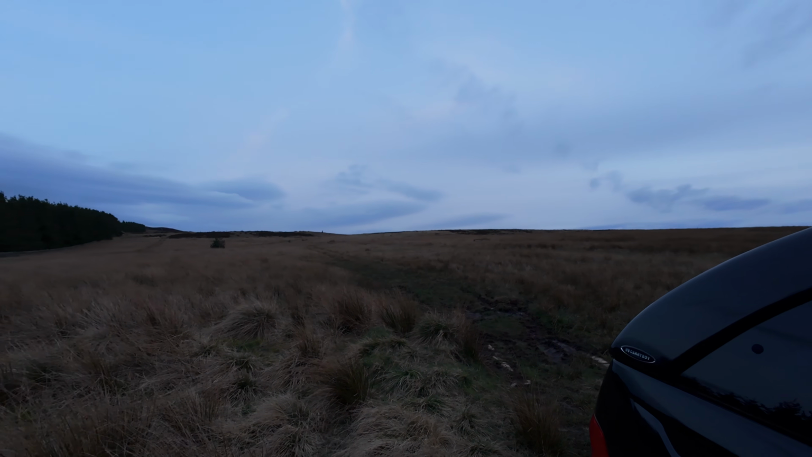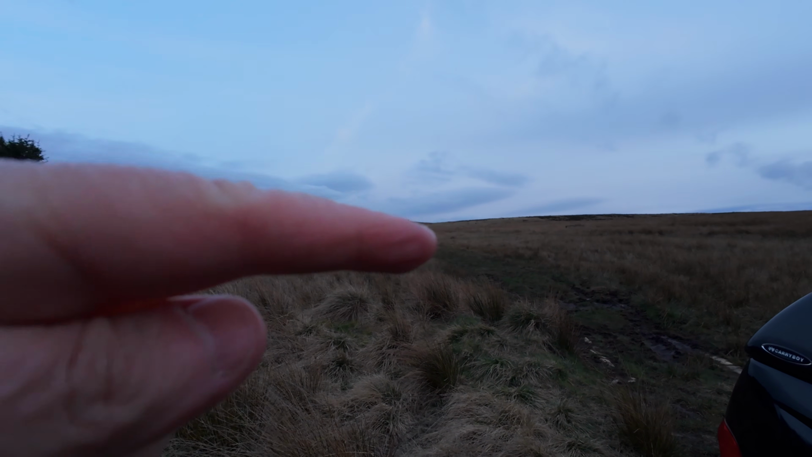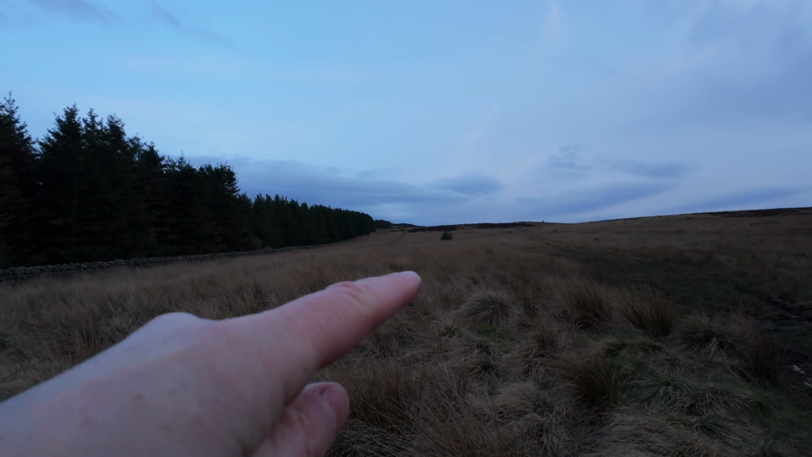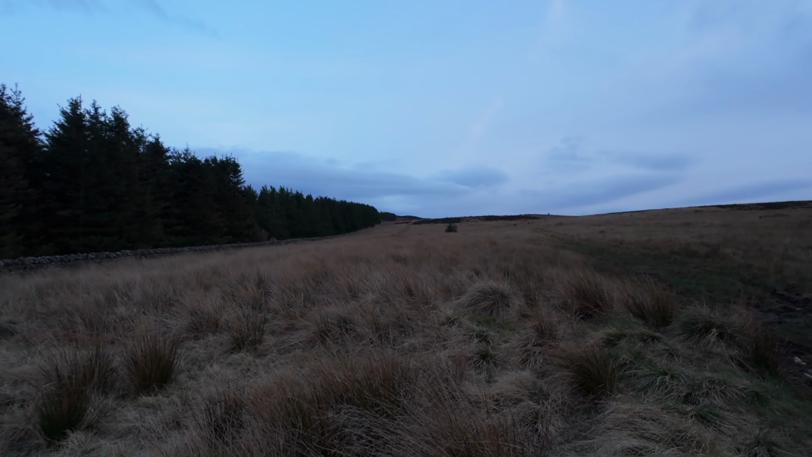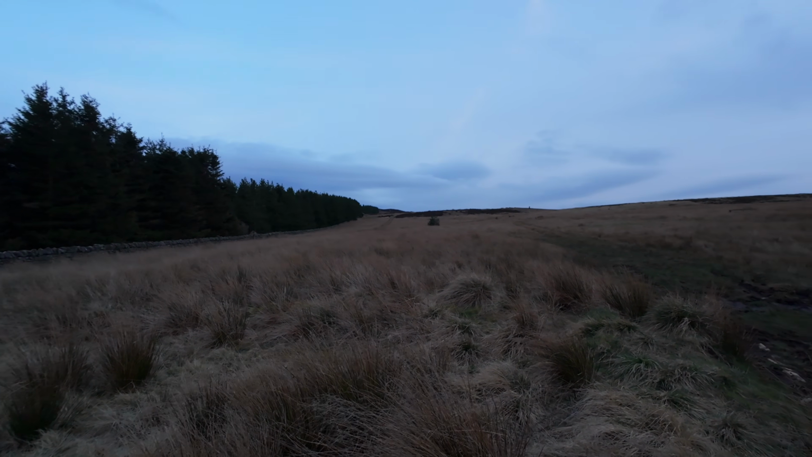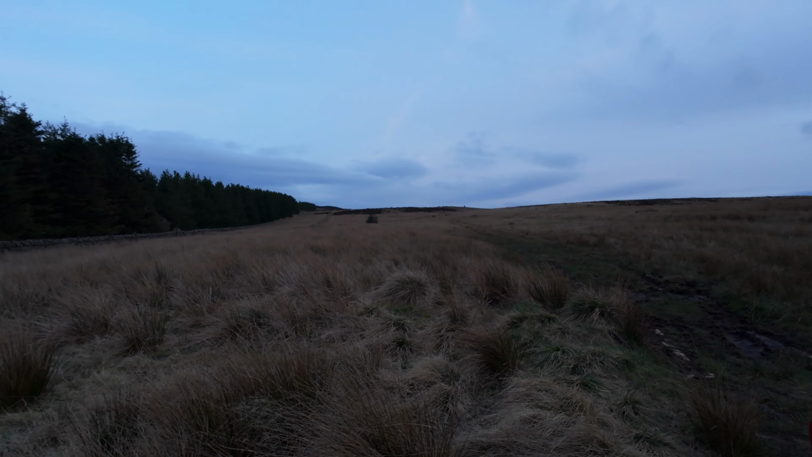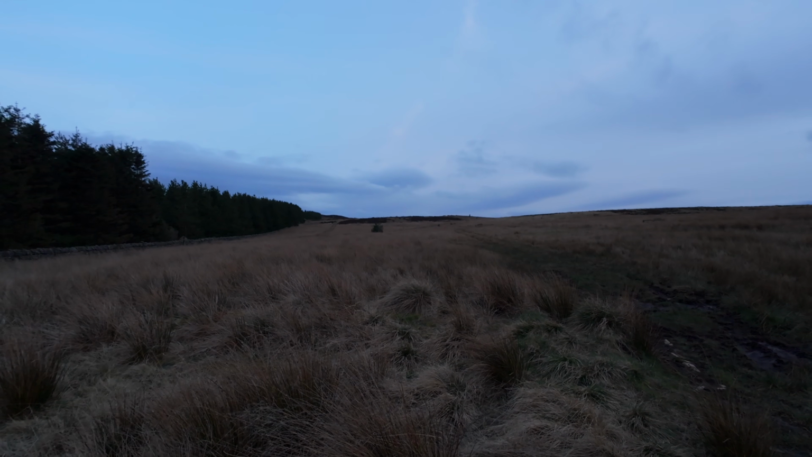So hopefully they'll funnel their way down into this track here, or there is also the track just there. That one's not really used now, but we do get foxes going up and down there. So yeah, roll on darkness. I hope we get something coming in, and not too late, because it's bitterly cold.